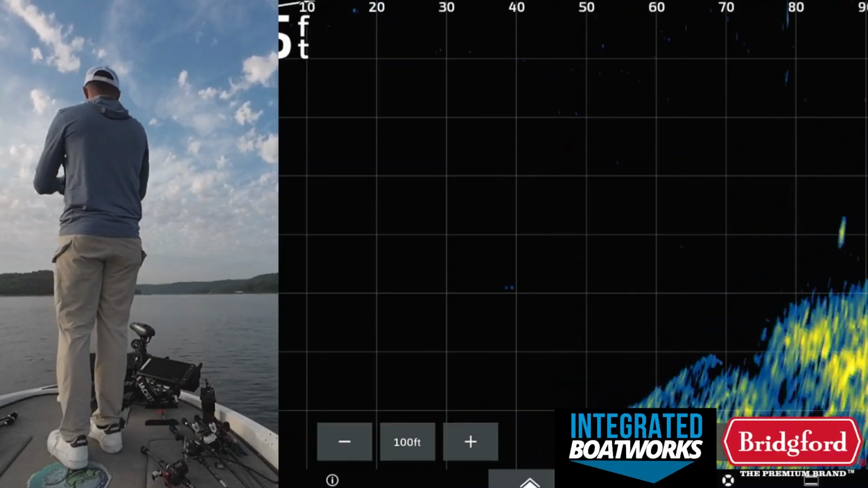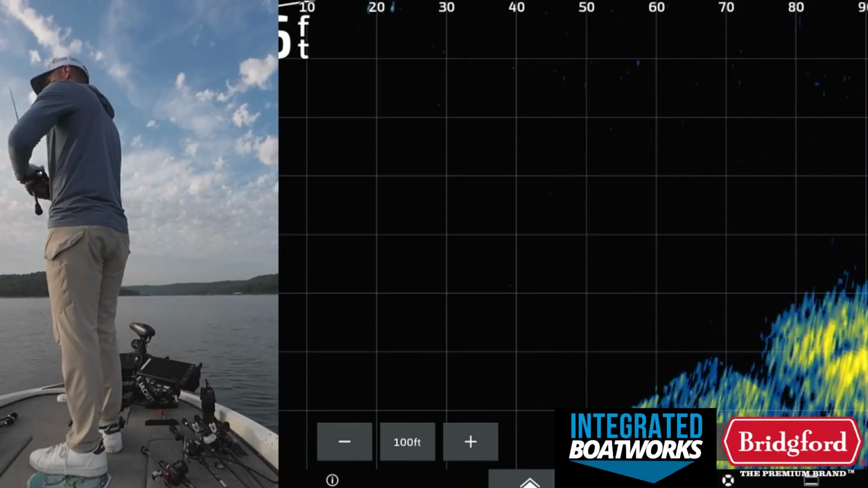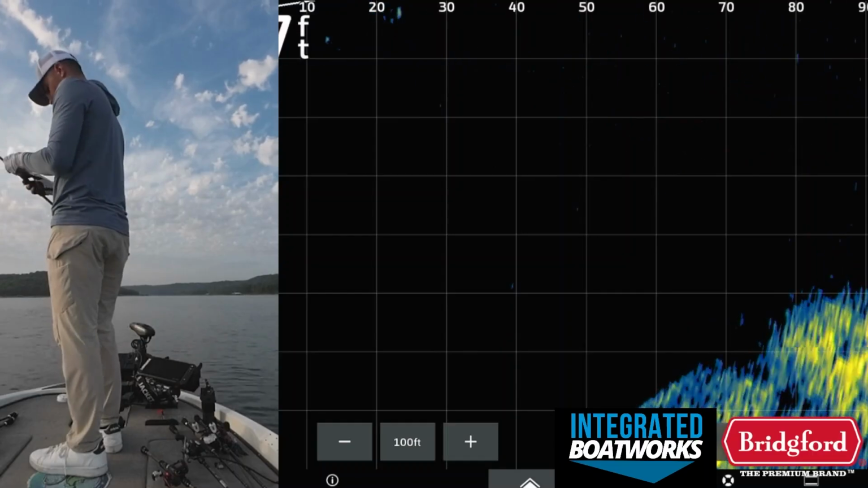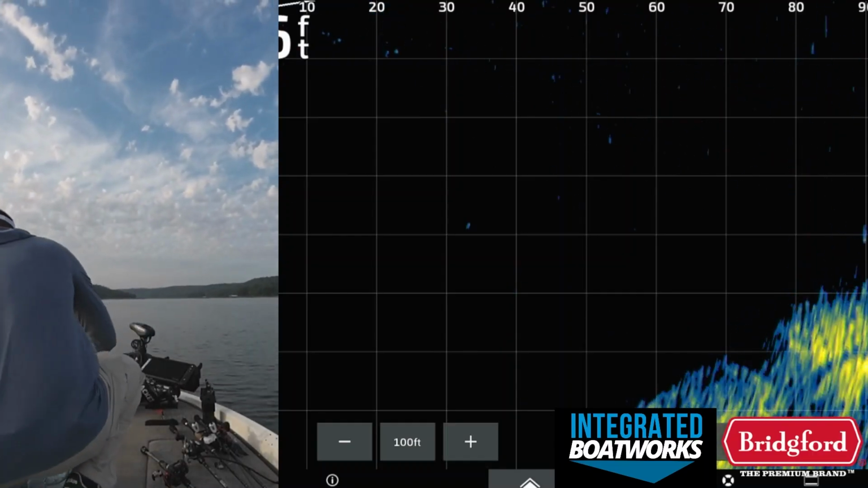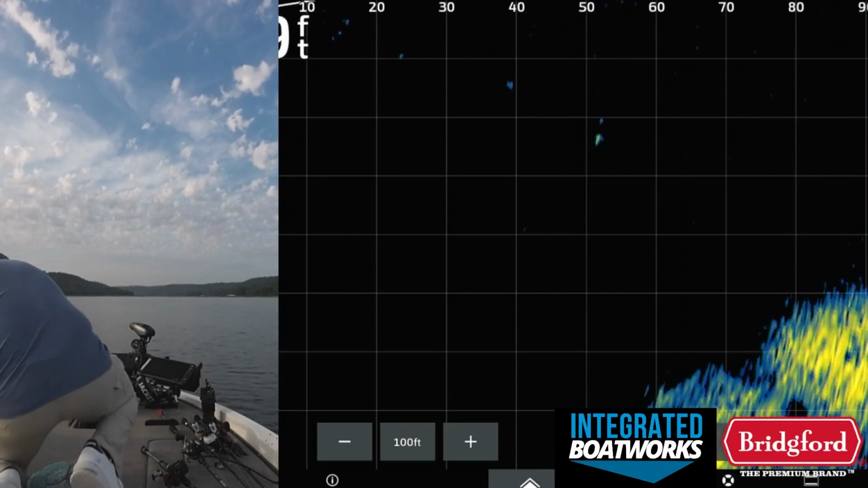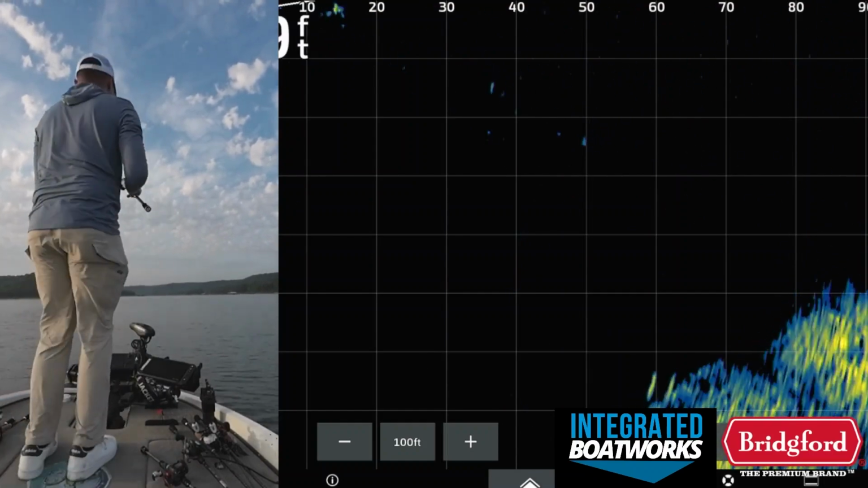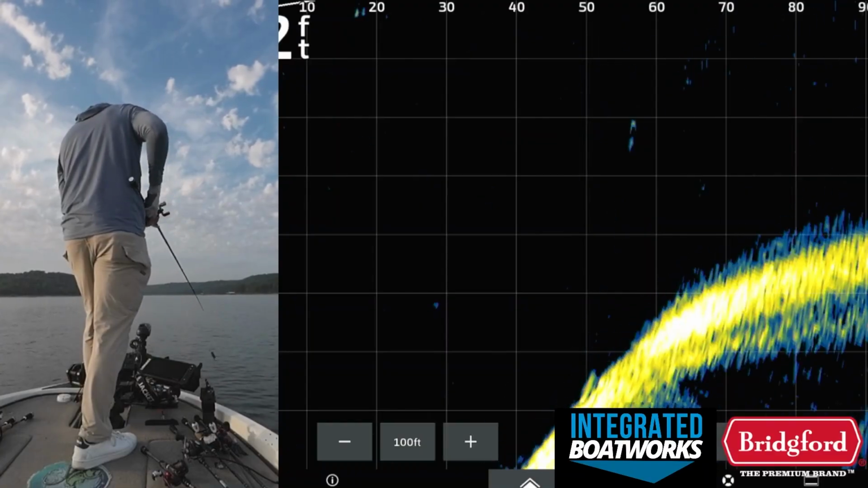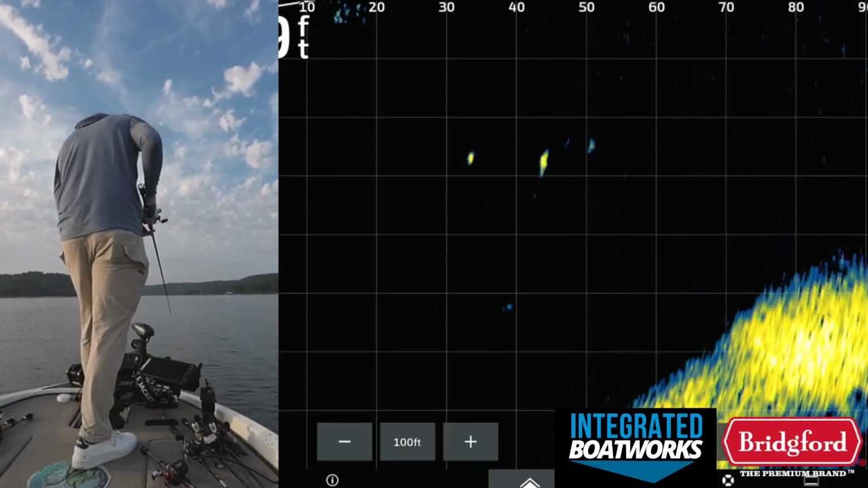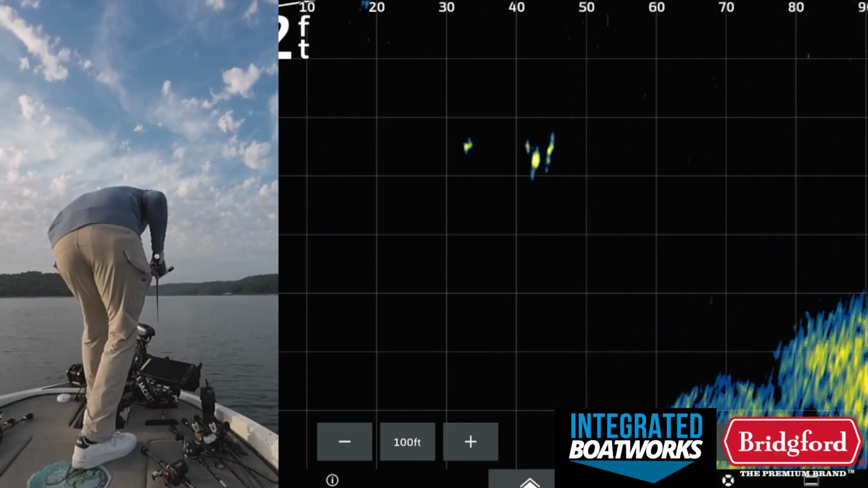Okay, let me fish a... People are gonna be like, throw a drop shot. I've thrown a drop shot on these fish so much, I have not caught a single fish on a drop shot. I have thrown the drop shot in all these brush piles till my face is blue and all around these areas, and I cannot get a fish to eat a drop shot. I do not know why. It is so weird.